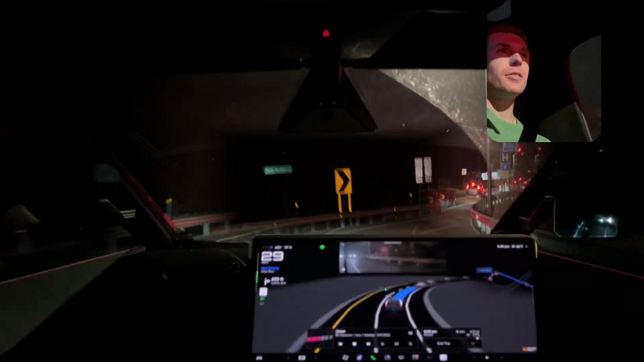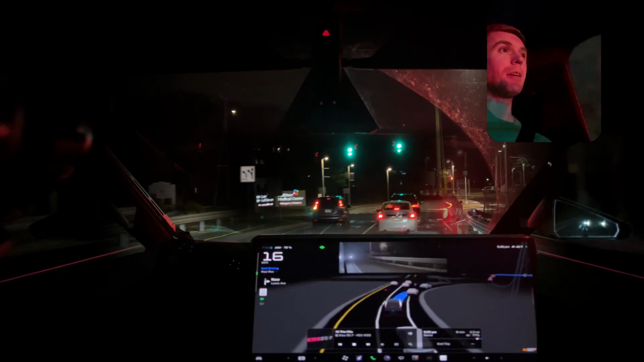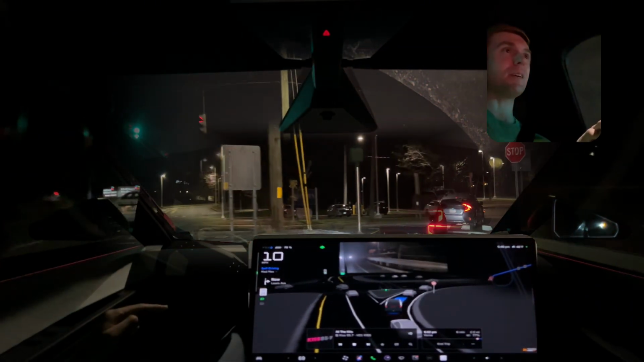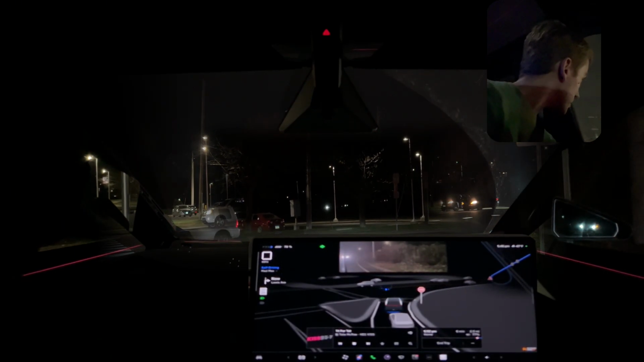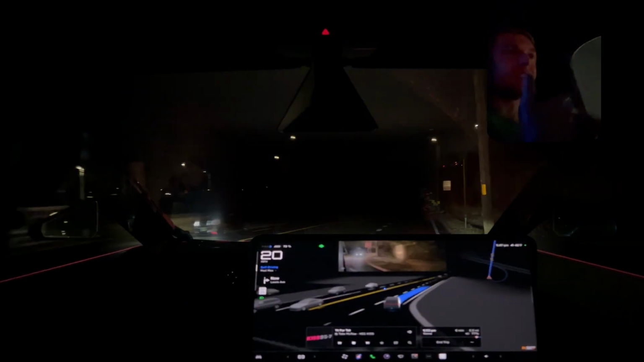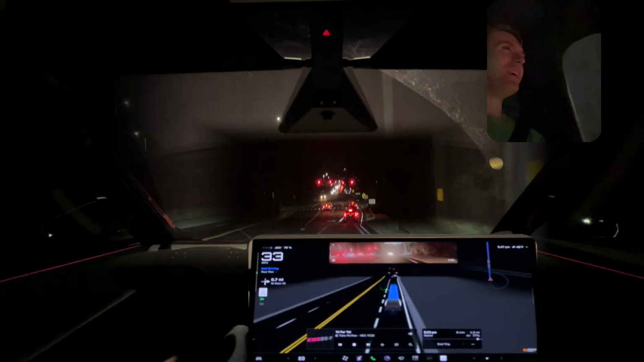Alright, let's see how it handles. I know it did great on the stop sign. Version 13 would always skip the stop sign. I had to intervene near 100% of the time. Now we are fully stopping, a very comfortable stop. Almost no, couldn't feel it. The acceleration you could feel, but that's okay.